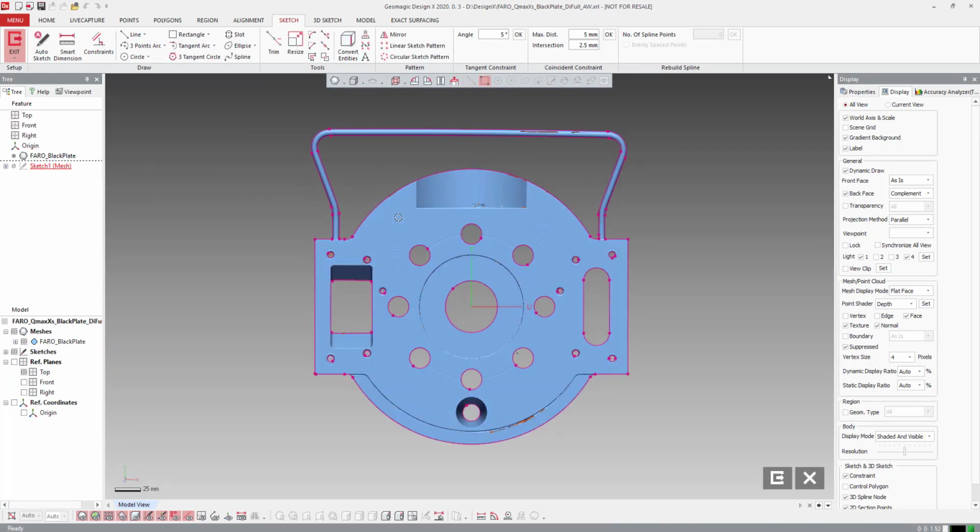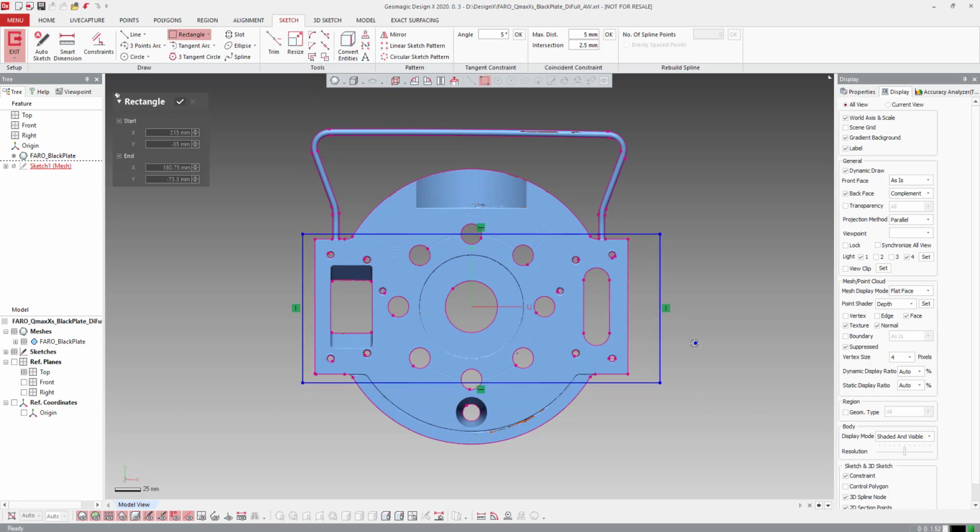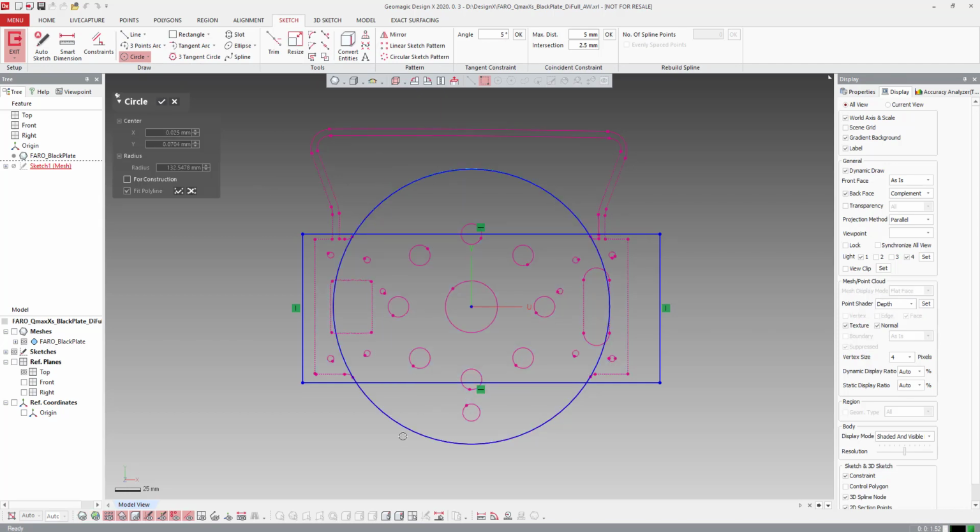Hit OK. Or we do the outline of our profile here. I'm going to do that. It's a rectangle with a circle. So we're just going to use the rectangle and a circle. If I turn off my mesh here, I can just grab my circle pieces, hit OK.